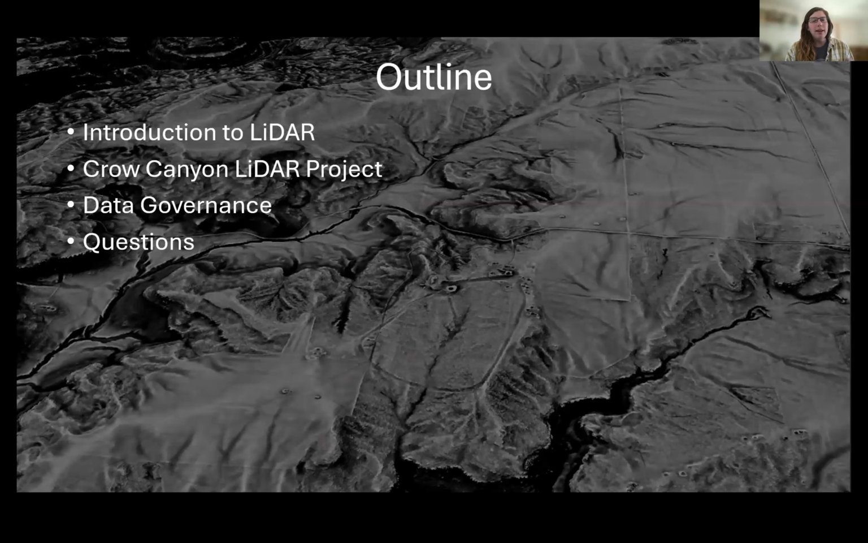Today I'm going to try and cover quite a bit of material, and I'll try to make sure I don't fly through it too quickly. I'm going to start by going over some basics of LiDAR, what it is, what it means when we talk about point clouds and visualizations and interpolations, and how that comes together to give us ultimately the data set that we're using when we're looking at these landscapes.